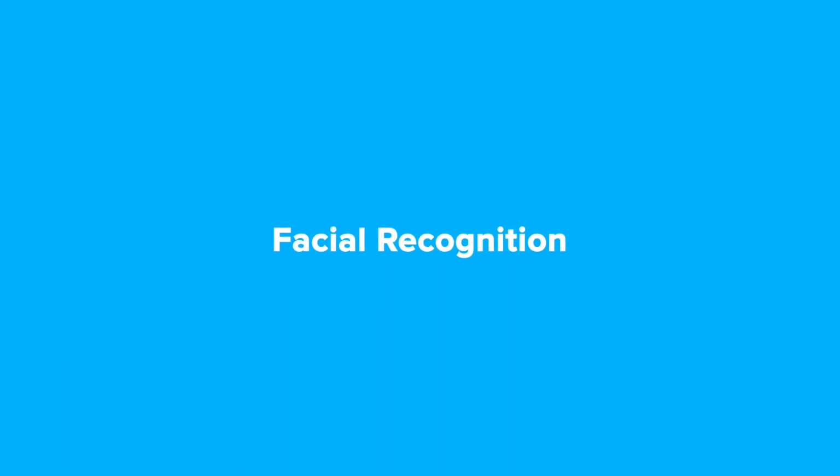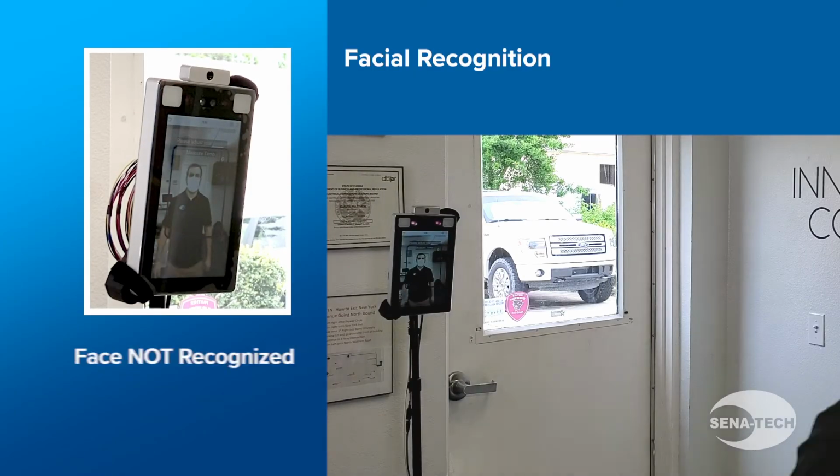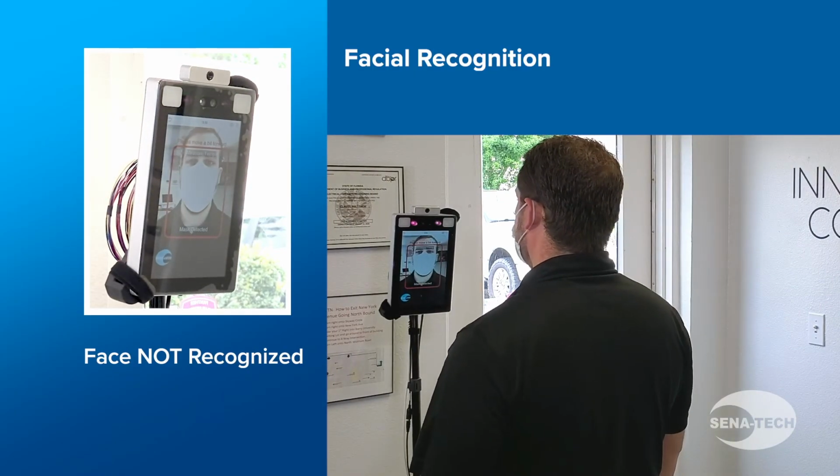Next, we'll just demonstrate the facial recognition feature. In this case, the person's face is not recognized in the database, and access is denied.